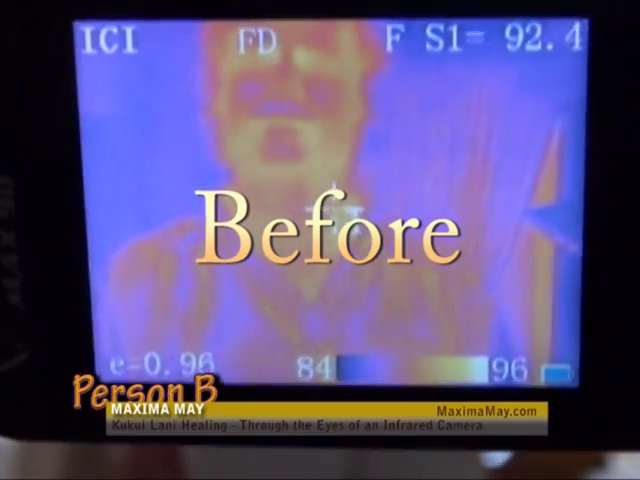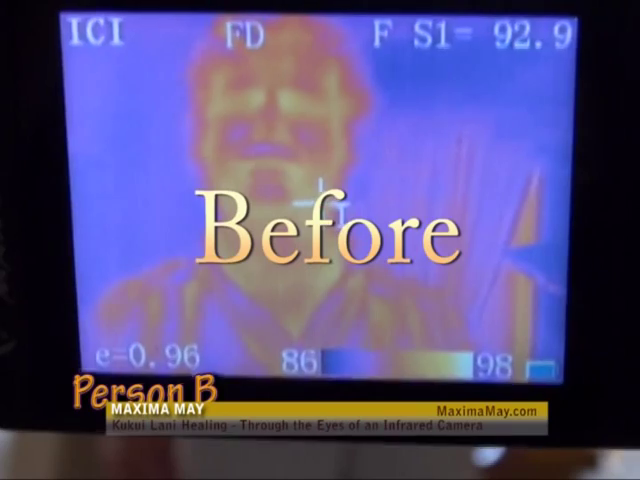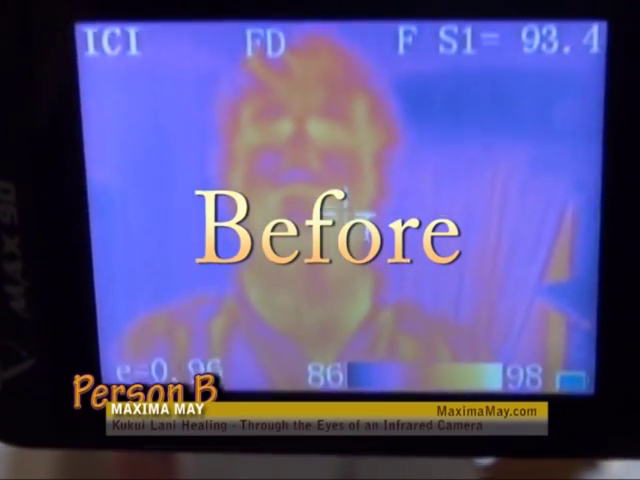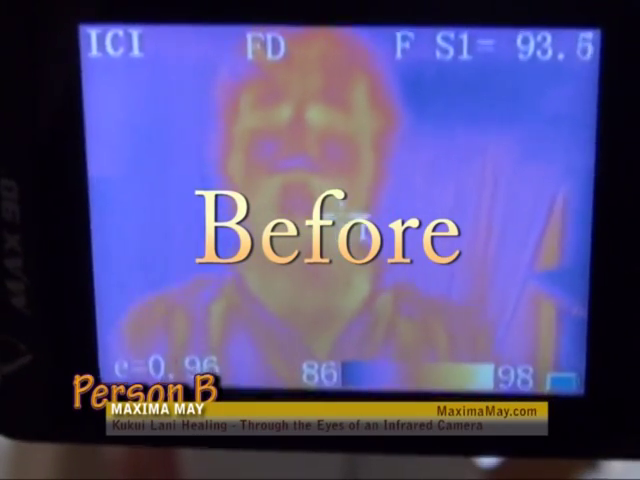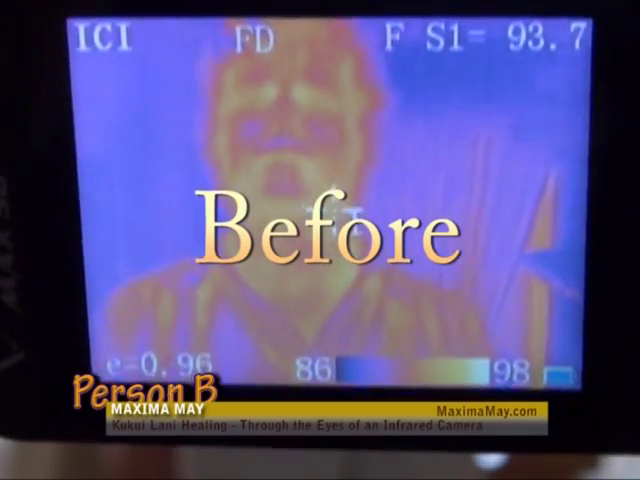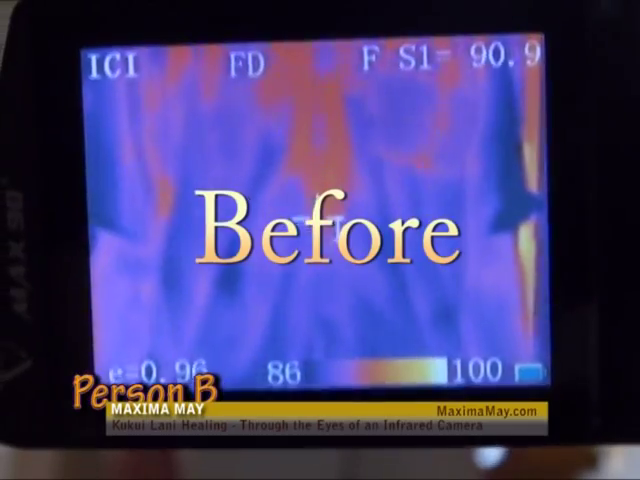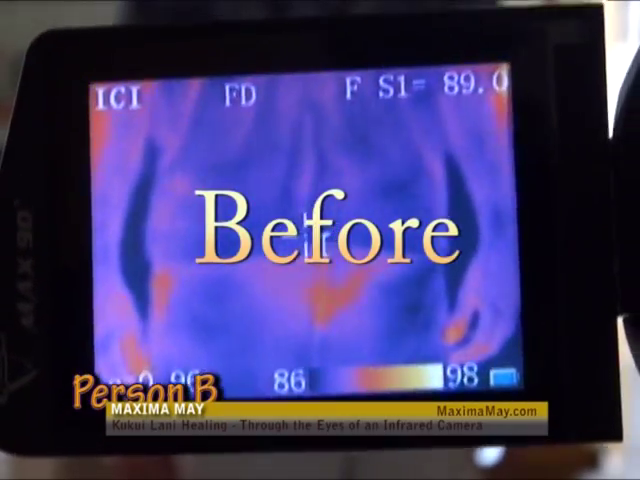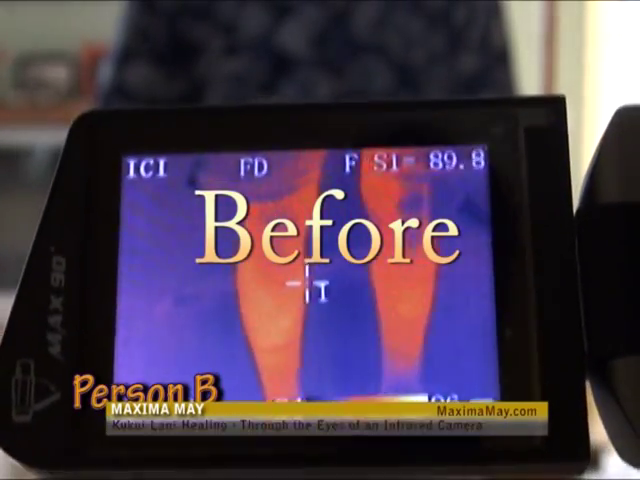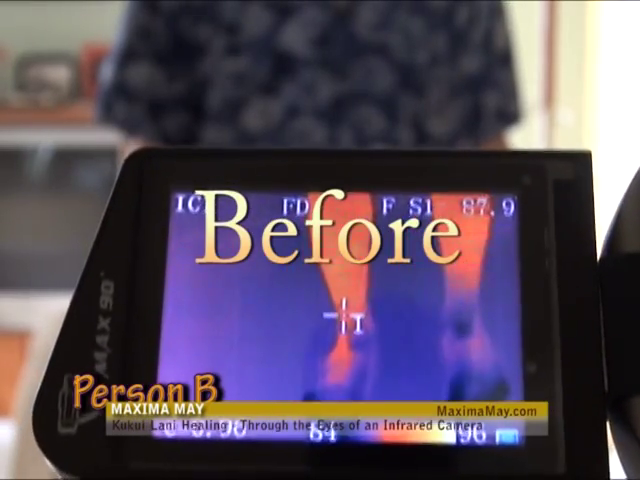In this example, you can see the person has blue or purple type coloring in the eyes and in the mouth area, so that's the coolest in this person's face. And as we go down to the feet, you'll see that it's much more cooler, so that the energy needs to be distributed, or this person needs to have the energy move so that he is more balanced.